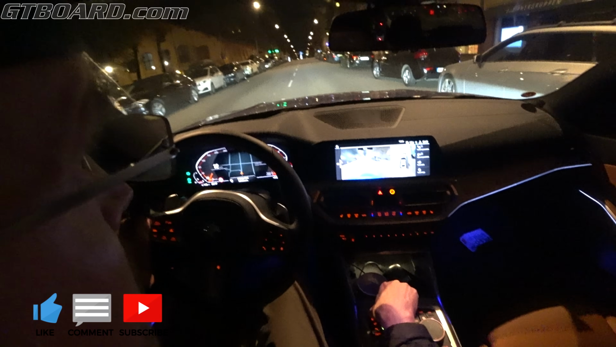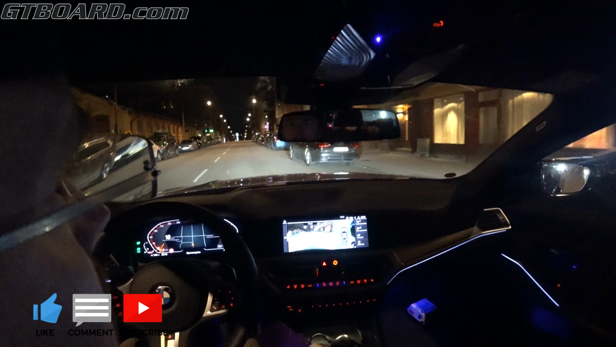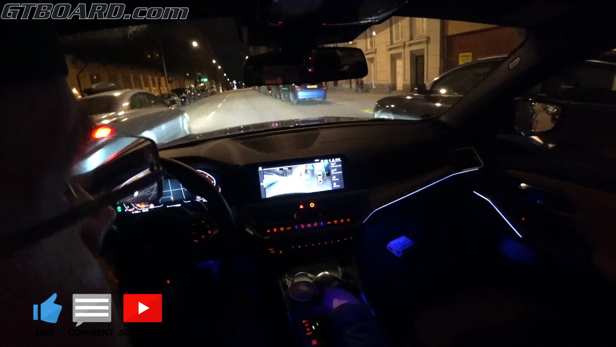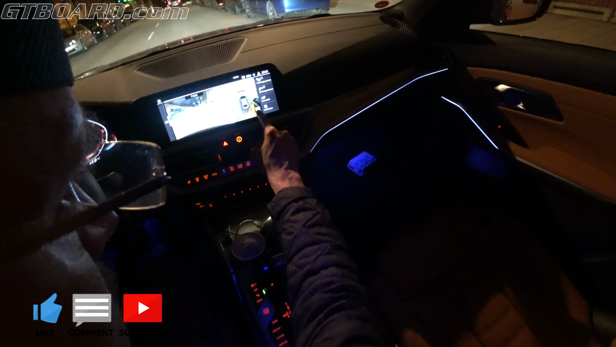Okay, we'll just drive like this. Up to 30 it works, and P is enabled. Oh no, it wasn't. For some reason I'm not sure how really to activate it.